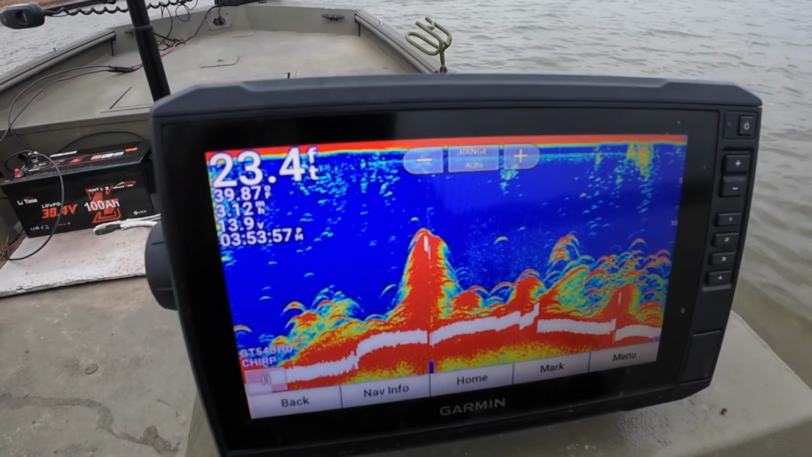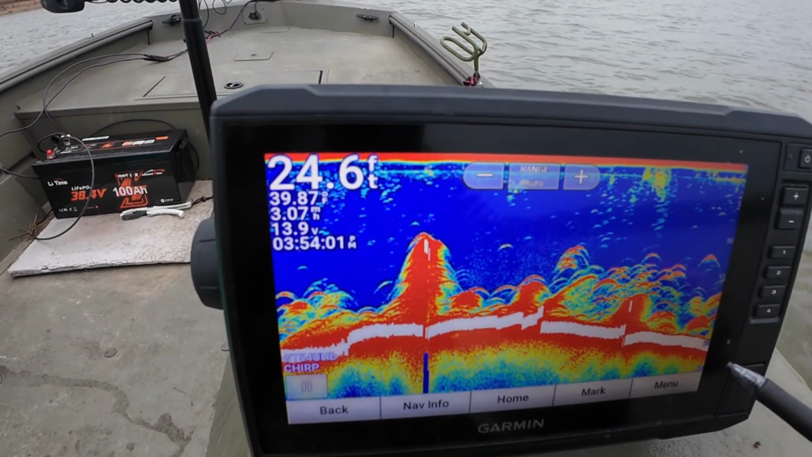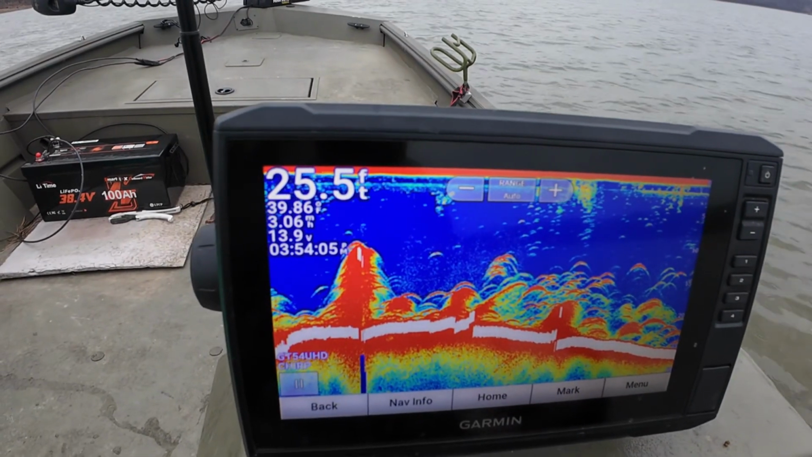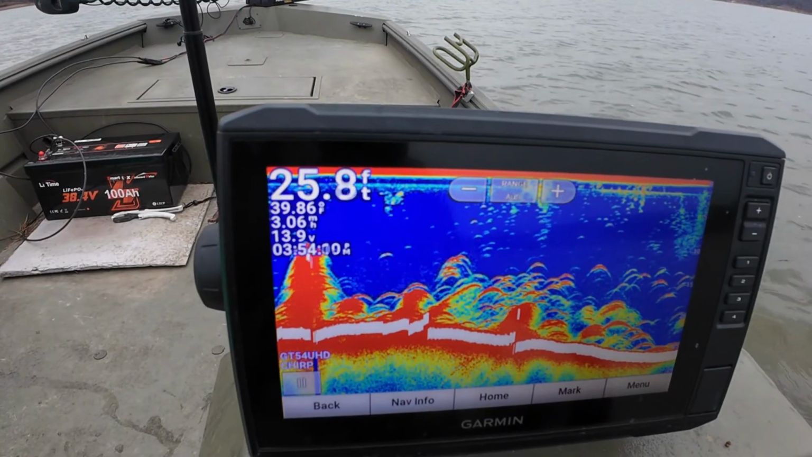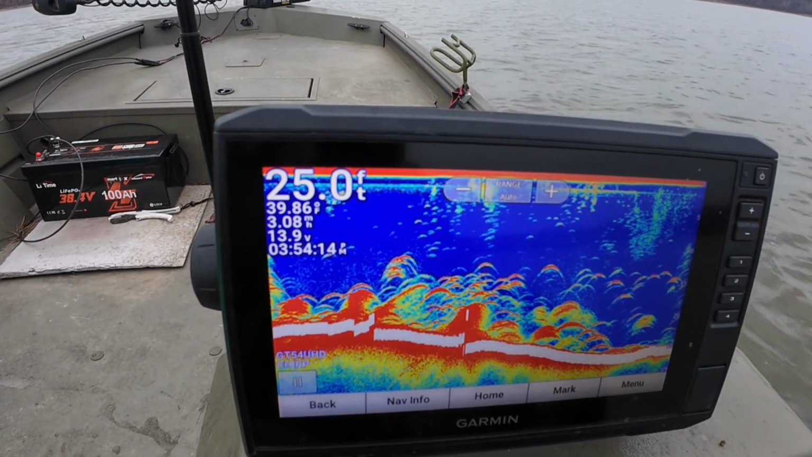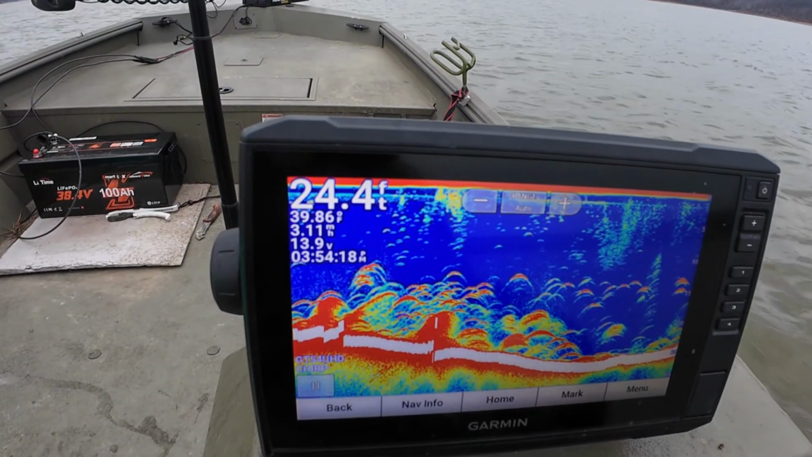I'm just gonna zigzag back and forth across that ledge. You'll see it getting deeper, and then you'll see it getting shallow. That's me zigzagging until I find them.